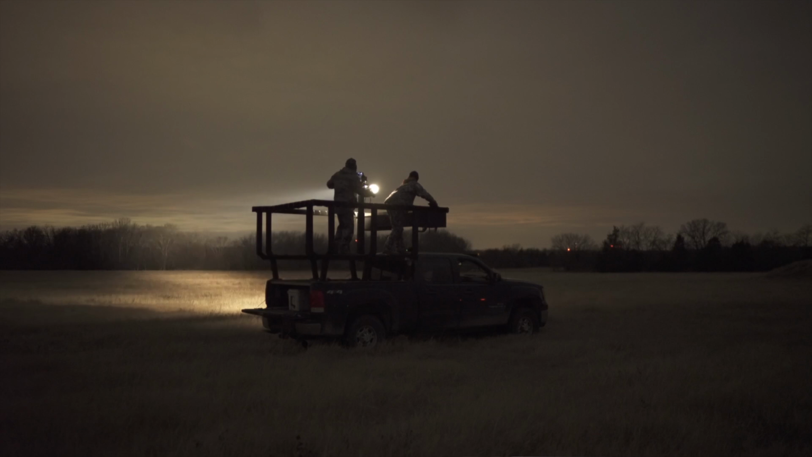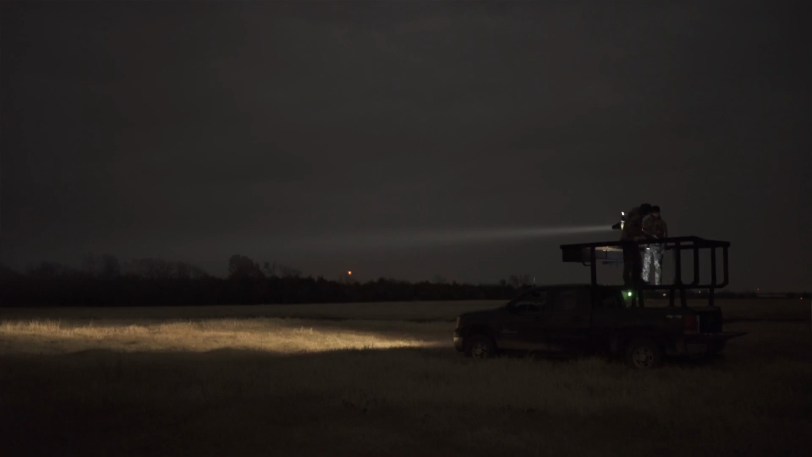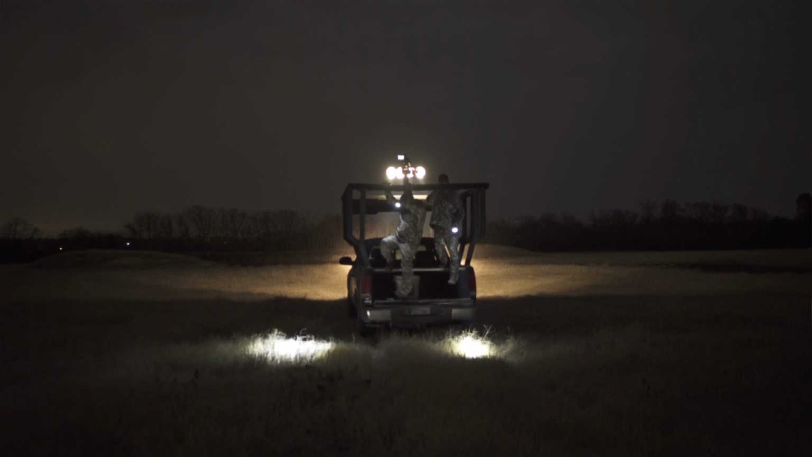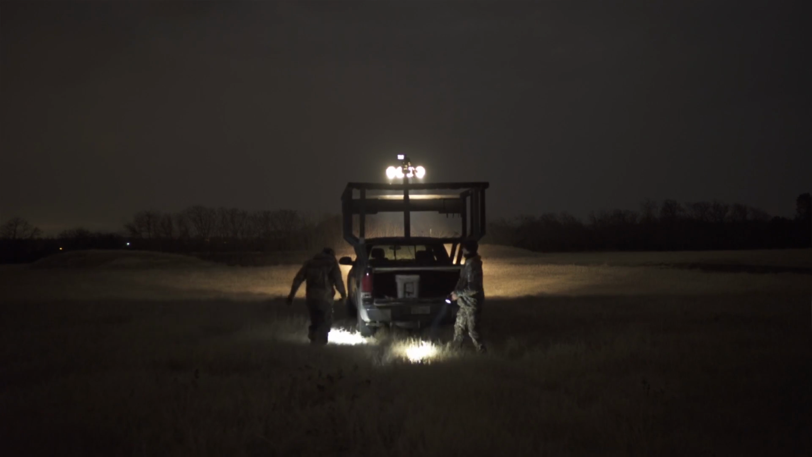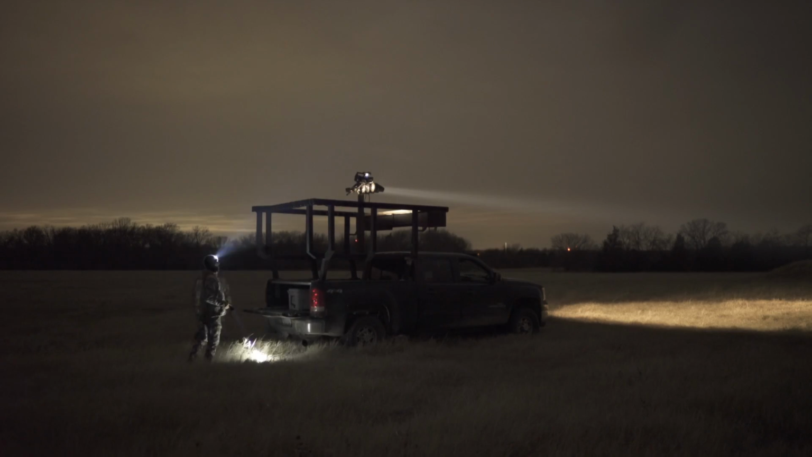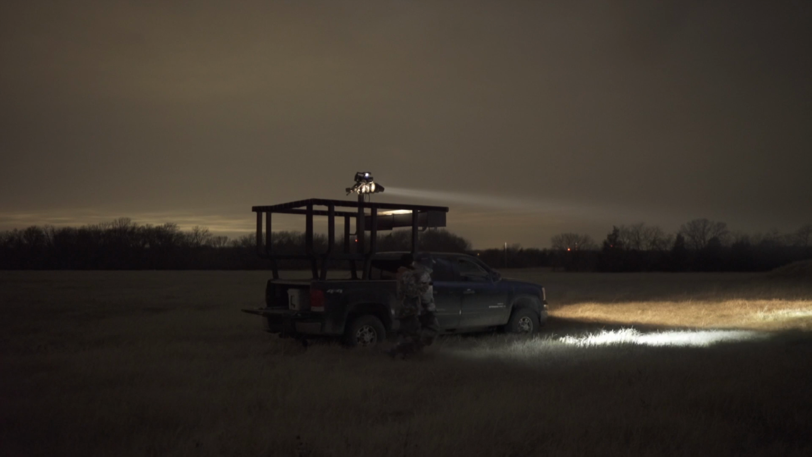Can't beat that with a stick, son. They look like big fat coyotes. Yeah, they were both big, furred up coyotes. Had to take my glove off to be able to get to the camera. Now my hands are cold. Gotta love a double. Yeah, you can't beat that. First one should be right over here.